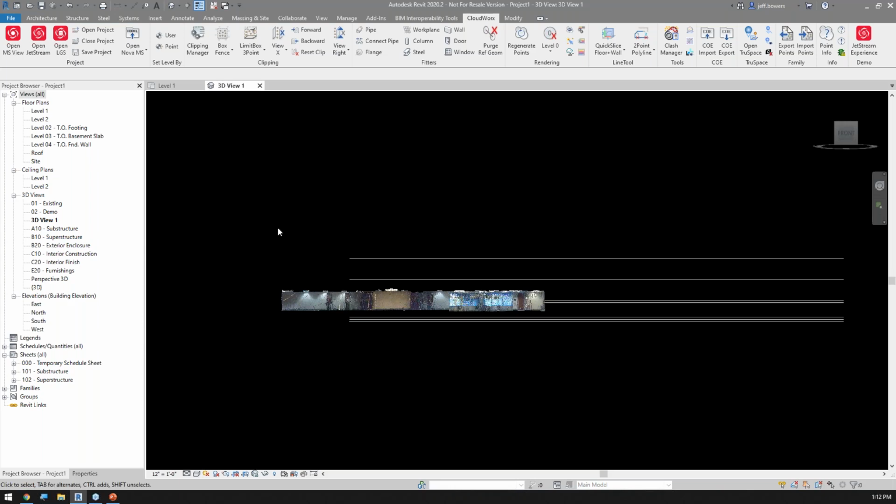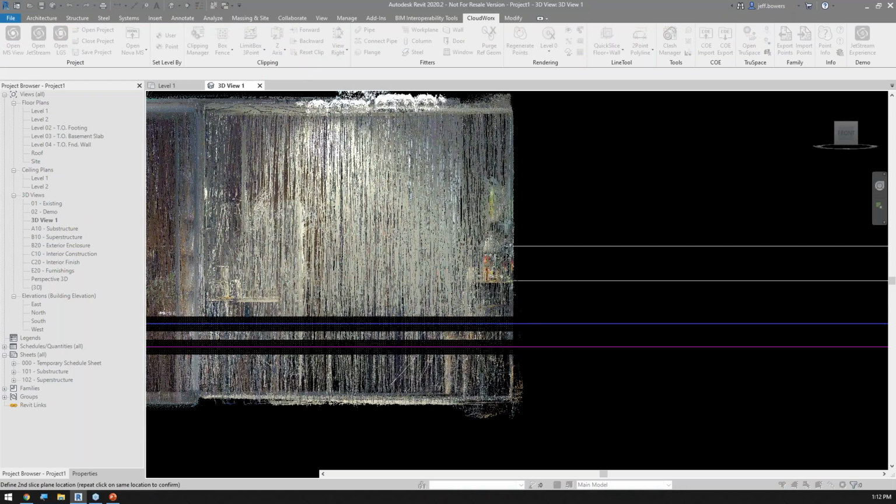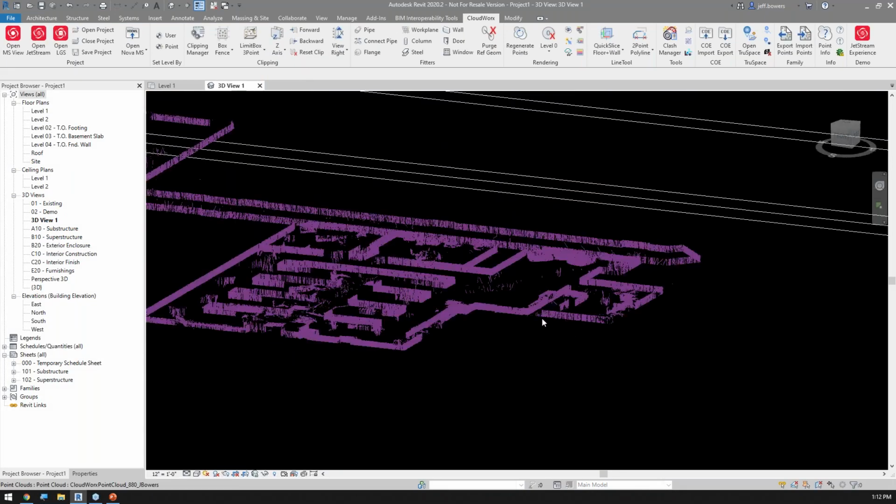We want to try to prevent that because our models get big enough as it is. So what I'd like to do is, you'll notice in my project browser, I have a 3D view right here. That's the view I'm in. On my CloudWorks tab, I can always come in here and utilize X, Y, and Z clippings. So I could do various clips and say, hey, I want to clip between here and here. When I do that, I hold Shift.